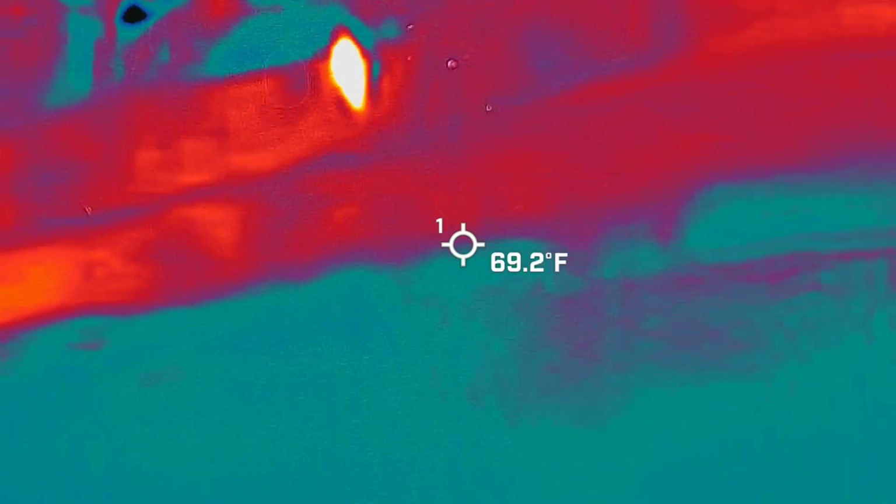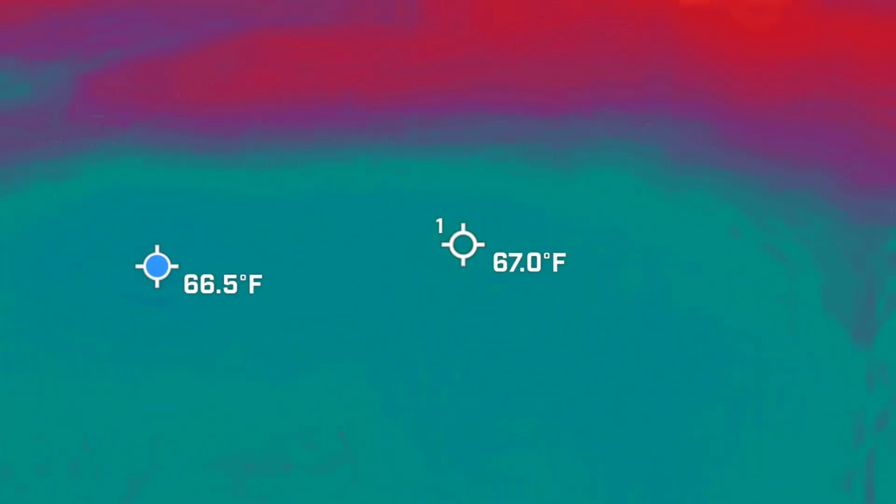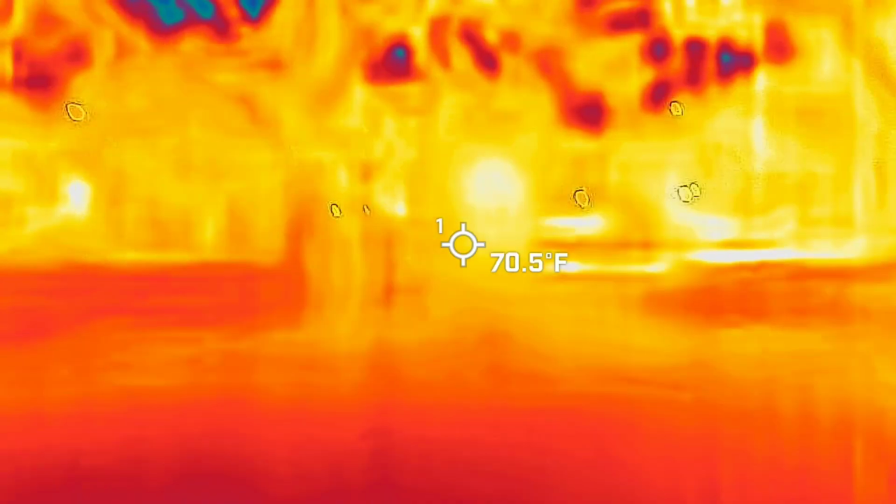Yep. We also want to keep in mind that those are neighbors back there. Oh, okay. The houses. Okay. We have the right filter up.